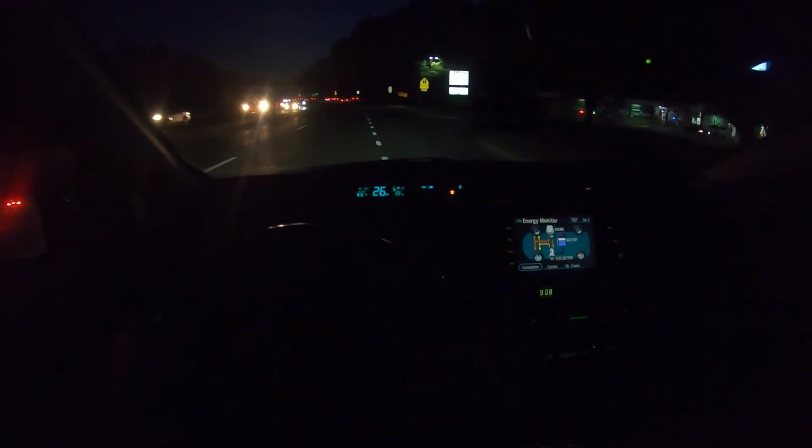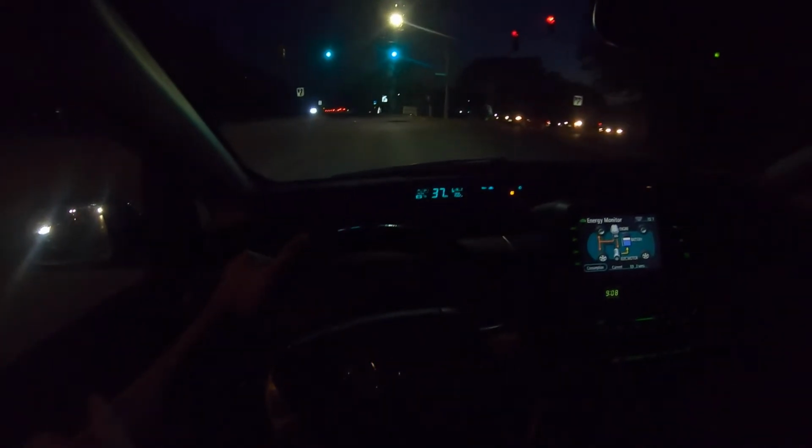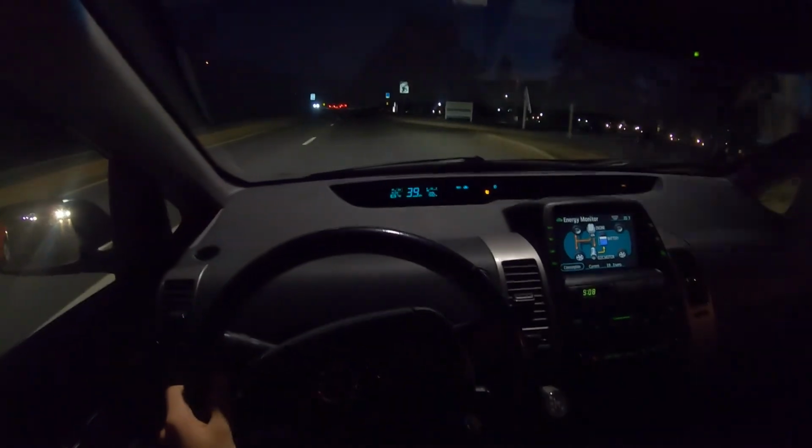Now this is a nice little chill road. I'm going to the gym right now. I might start posting workout videos. I think my goal is around 180, just pure muscle. Right now I'm like 165, so I've got 15 pounds to go, but I'll get there. You just gotta eat so much food, it's ridiculous. For me personally, my metabolism is just off the charts.